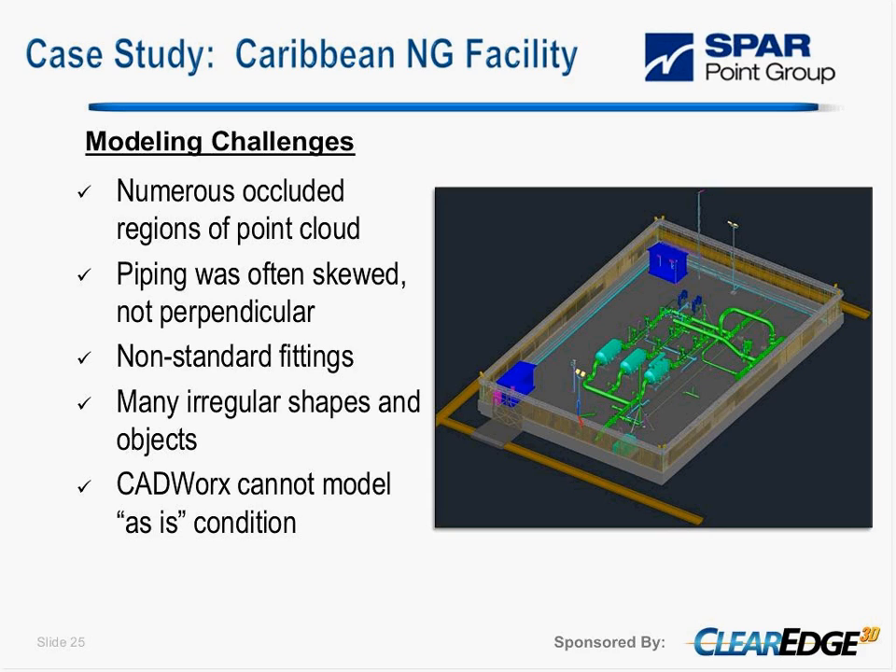Some modeling challenges you normally face are having a lot of occluded regions in the point cloud. That is directly related to where you position your scanner and how many locations you're taking. A lot of skewed piping is not perpendicular. People may pull piping out of a 90-degree bend, for example, and that creates challenges. Then there are non-standard fittings, especially in older plants, where you have old specs or situations that you don't even know about.